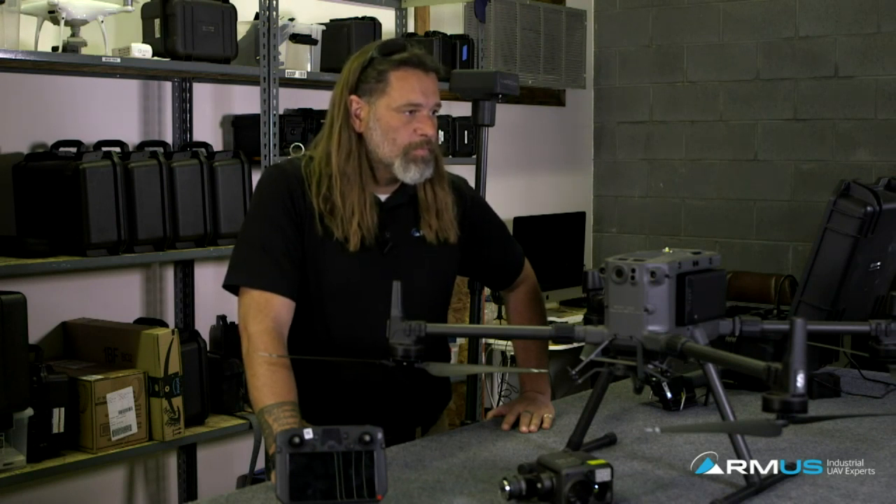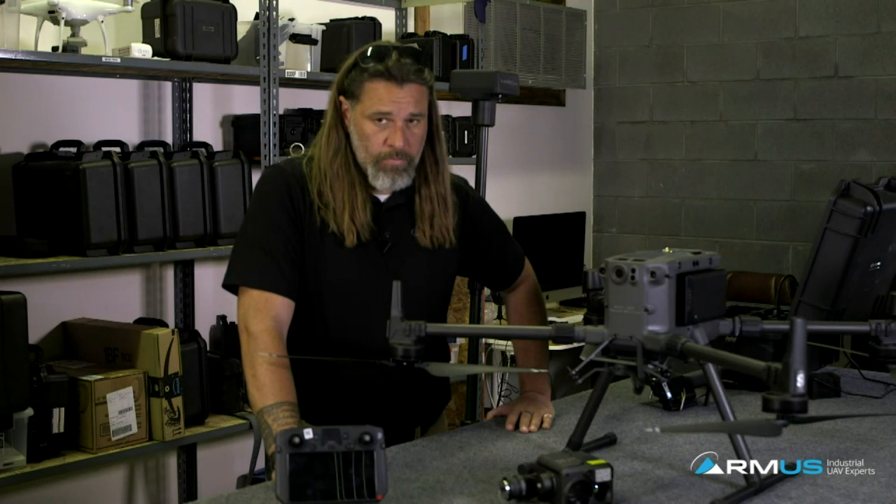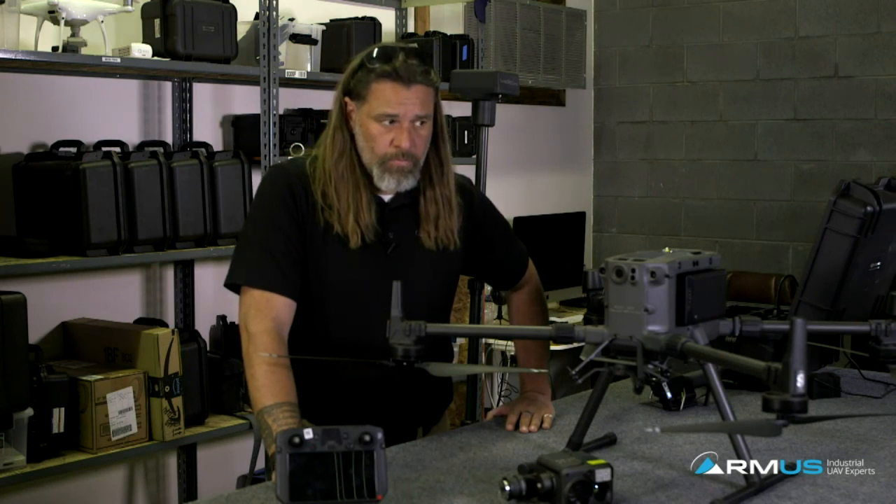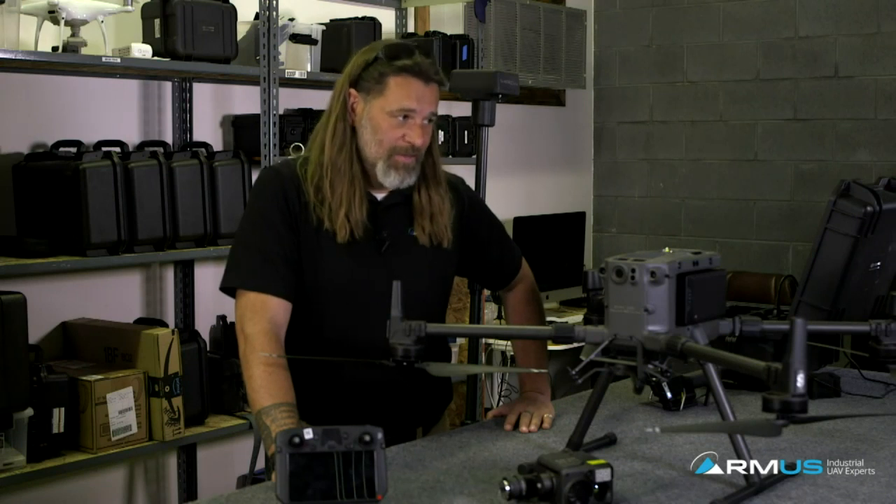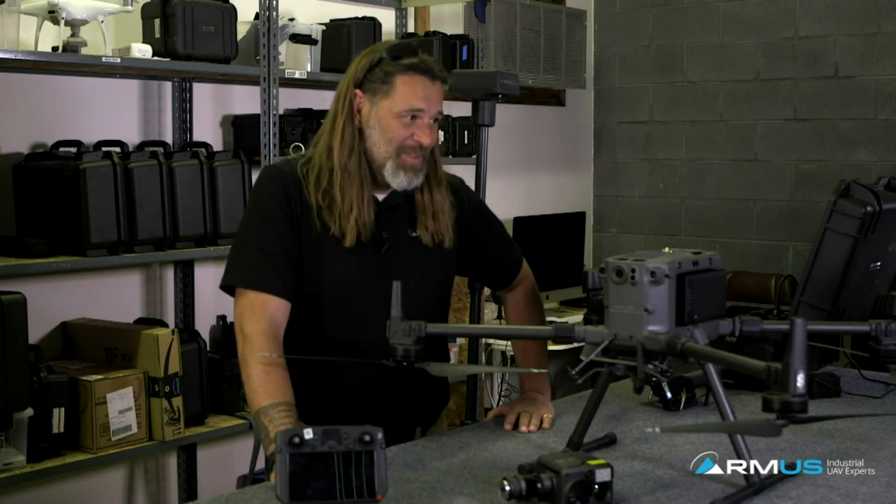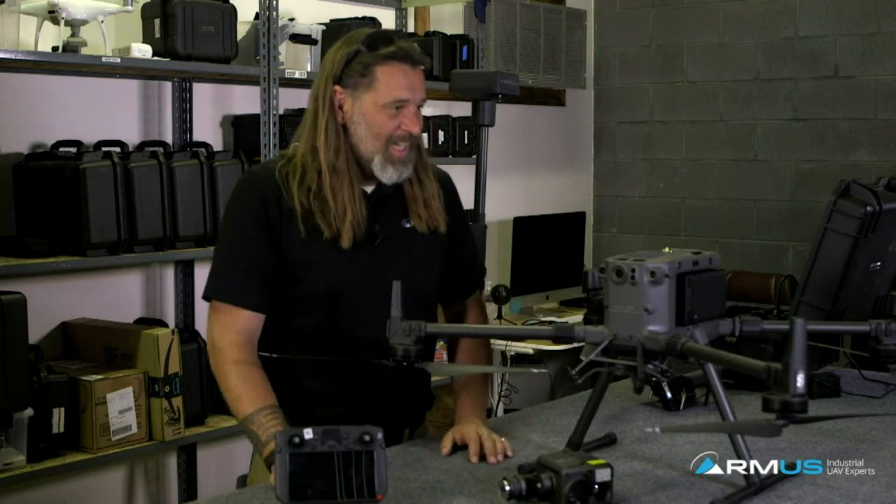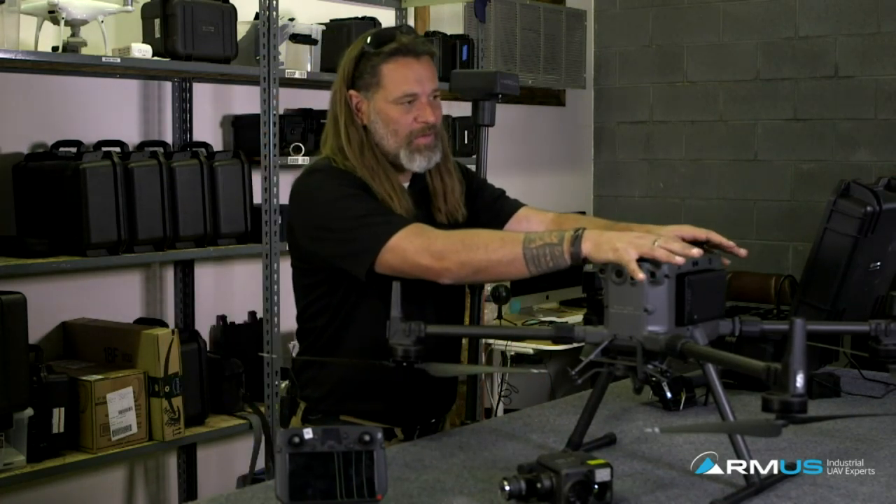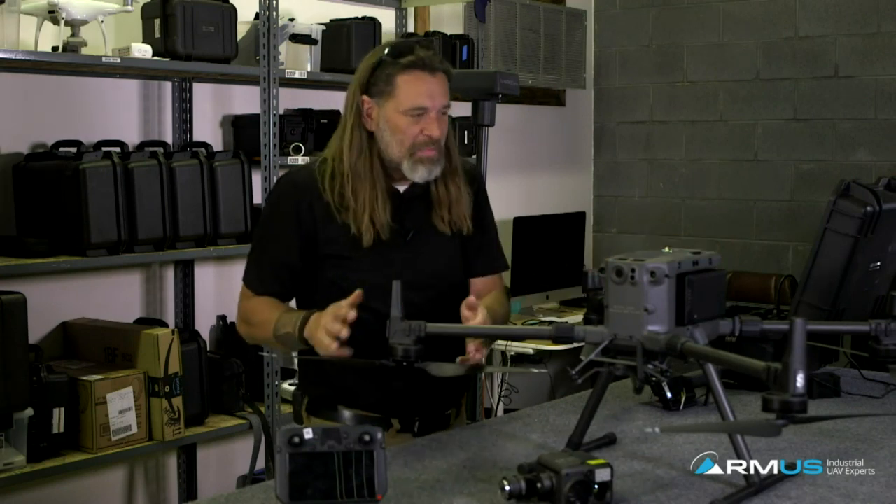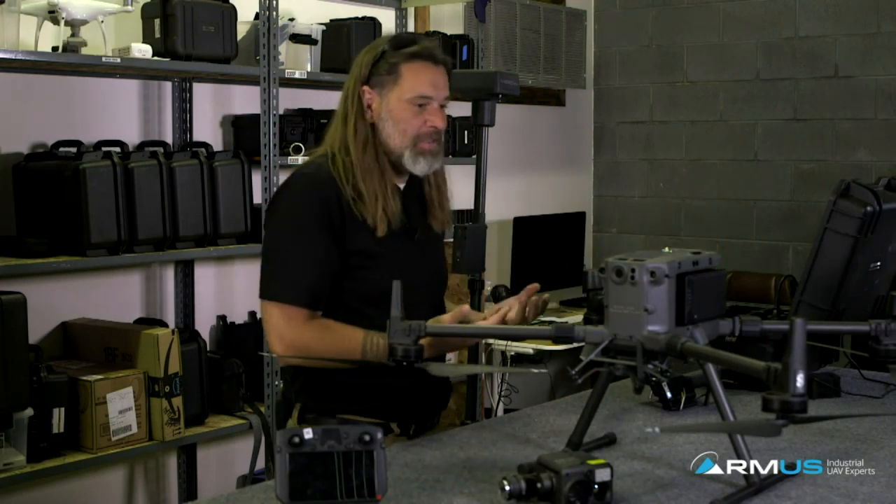Oh, well, have you realized any use cases the M300 can do that nothing else can? What can the M300 do that nothing else can do? I think I just went through like 20. A lot of it is what can't it do. Straight up, when you're talking just about a ship, a set of batteries, a set of props, RTK even.